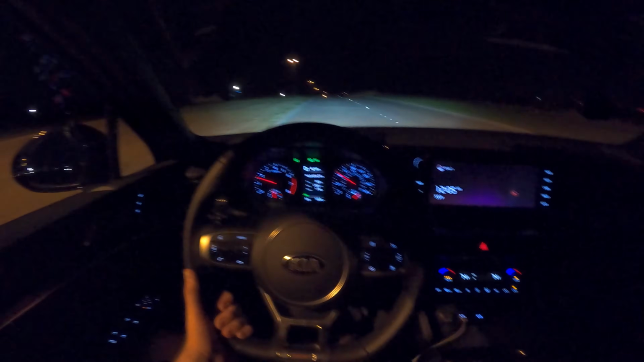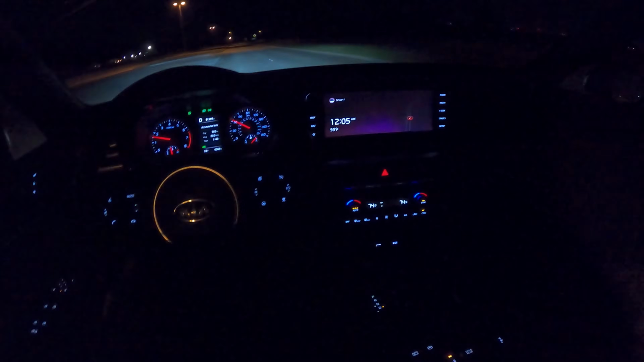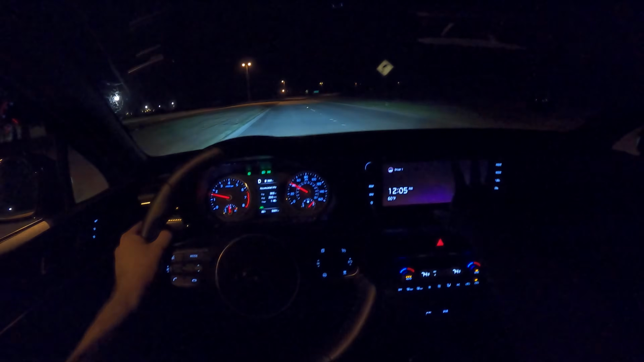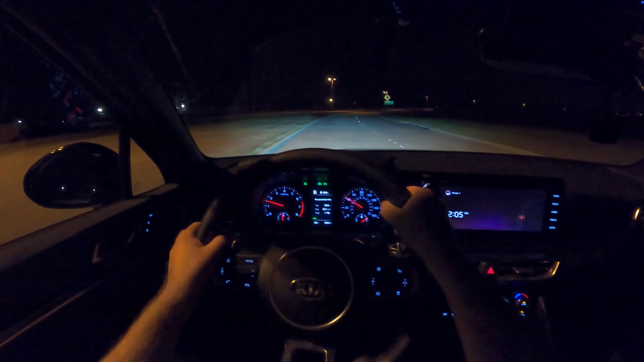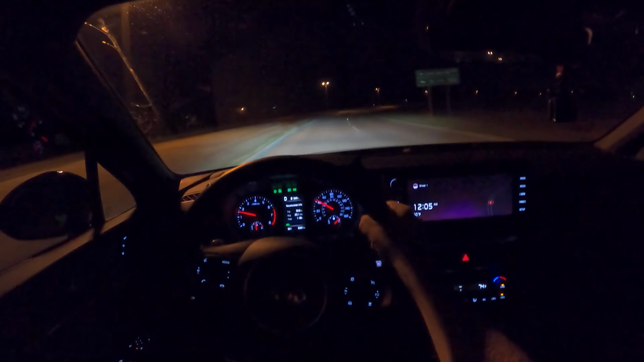And kind of like I mentioned, there's really no ambiance in here at all. I mean, it is just your basic buttons that are illuminated, and that's about it. The screens look nice, or this screen looks nice. This one's small, but the gauge cluster is easy to read. And I turned the automatic high beams on.